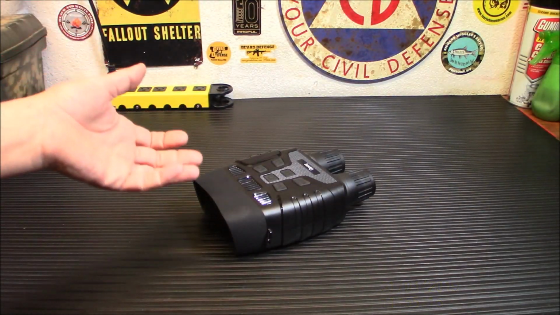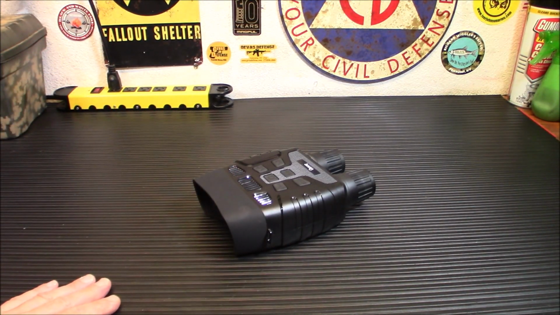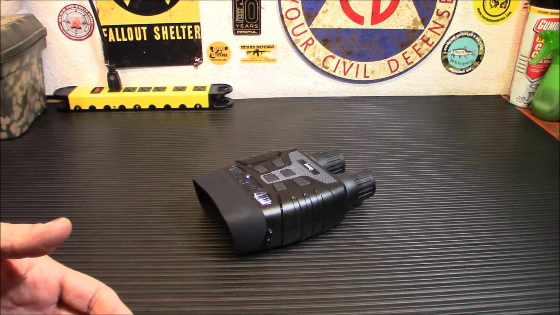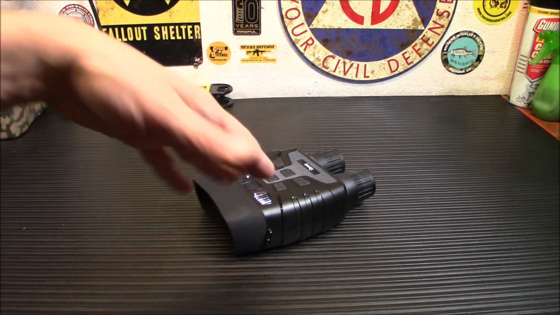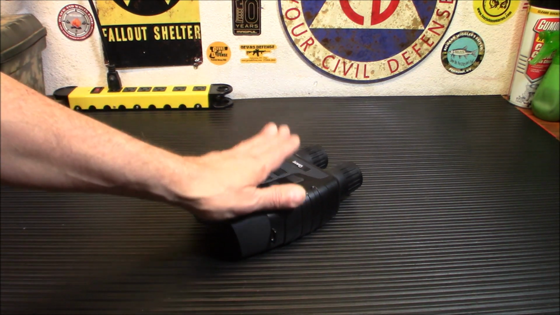So you can see how clear and nice that looks in daytime, and it is fairly clear at night too with the IR illuminators on. I was really impressed with how well it picked up light, and even though I shined it at night on a house with porch lights on, it didn't bloom it out and wipe it all out. So that was pretty good too. I do like the view on it.